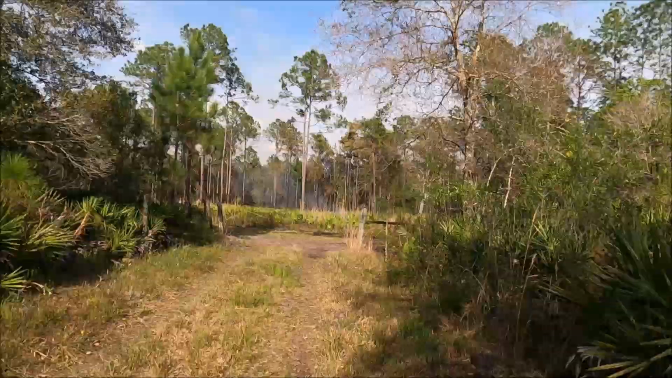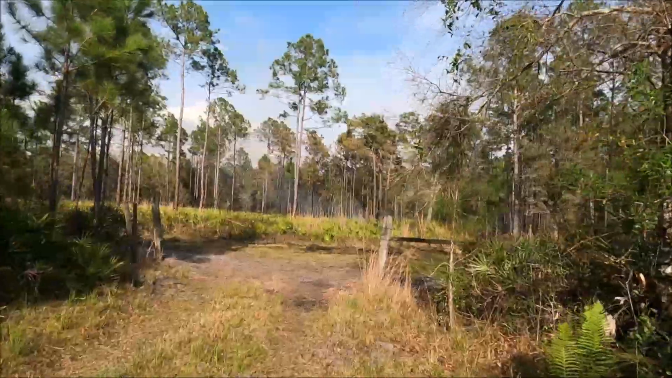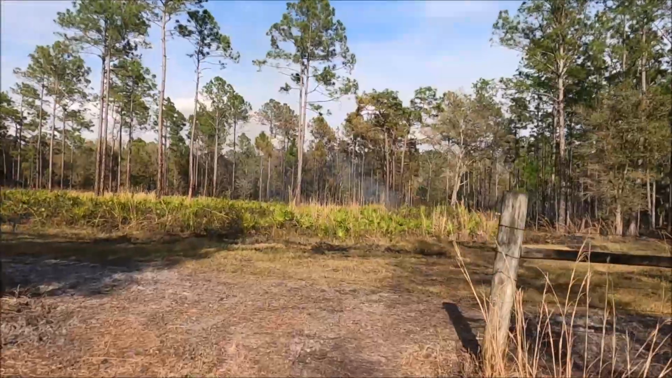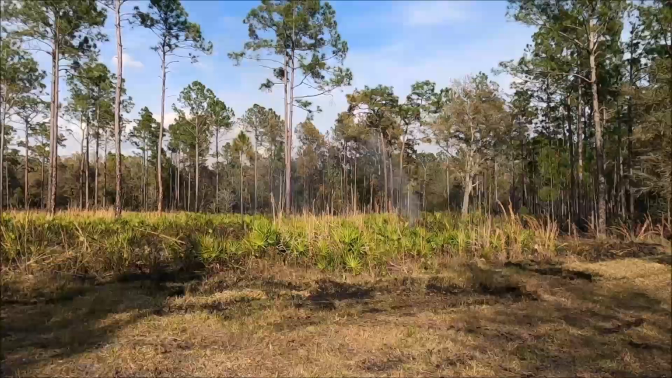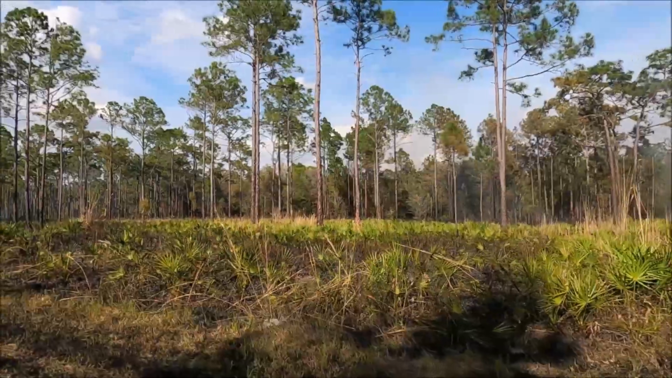Just hoping where we had the camera, it's going to be all right. Yep. Well, we don't have to worry about the fire coming after us.